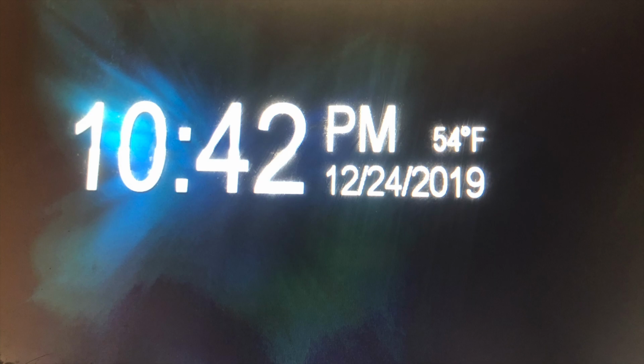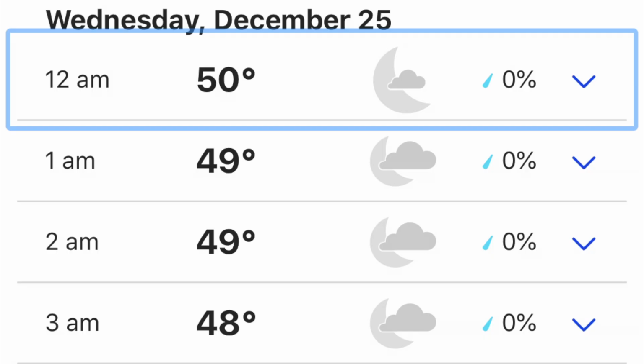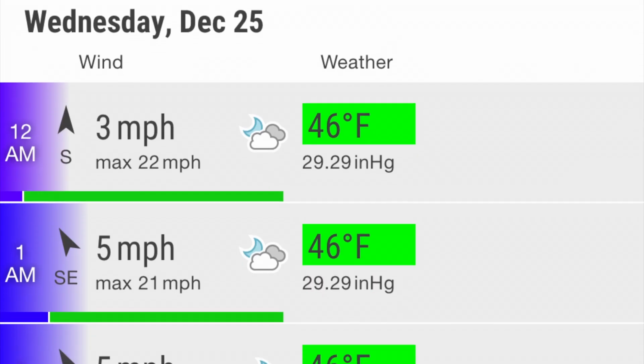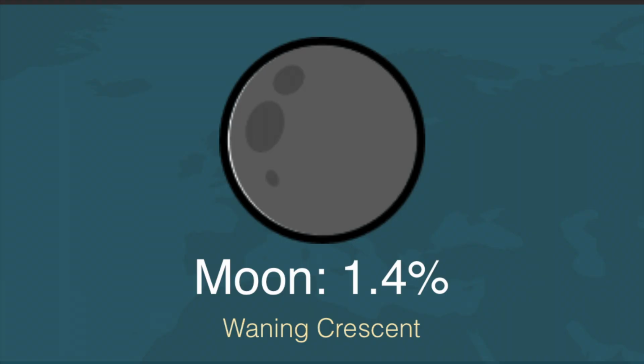I left around 10:45, putting me at the property around 11:50. Temperatures were going to be a comfortable 50 degrees. There was a 3 to 5 mile per hour south-southwest wind, a little light for my liking. Tonight being the winter solstice, the moon was going to be a dark 1%.